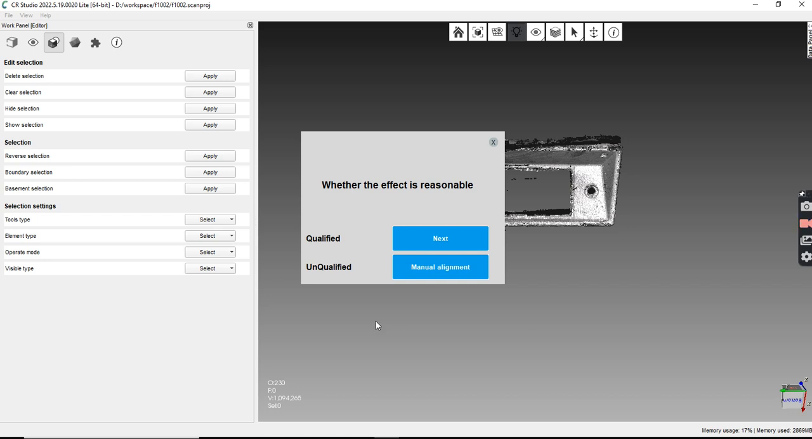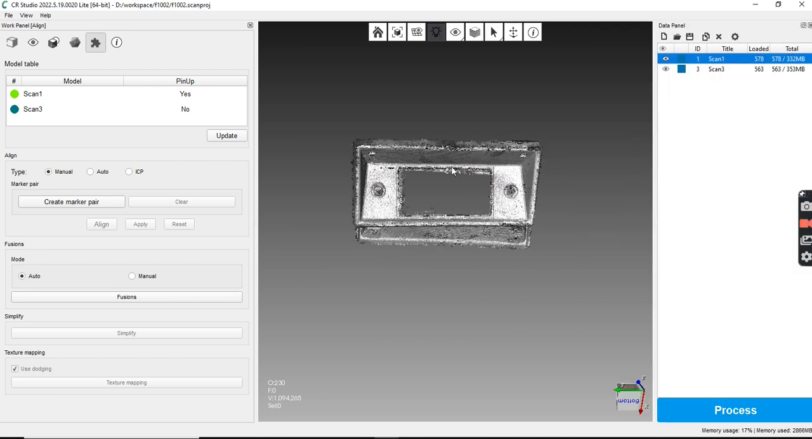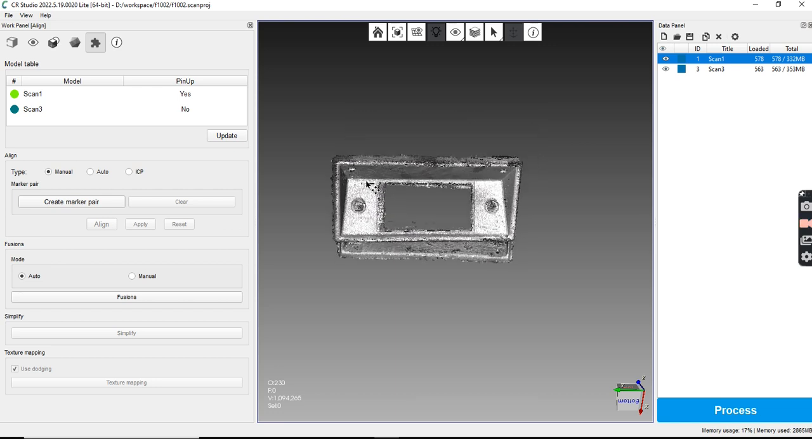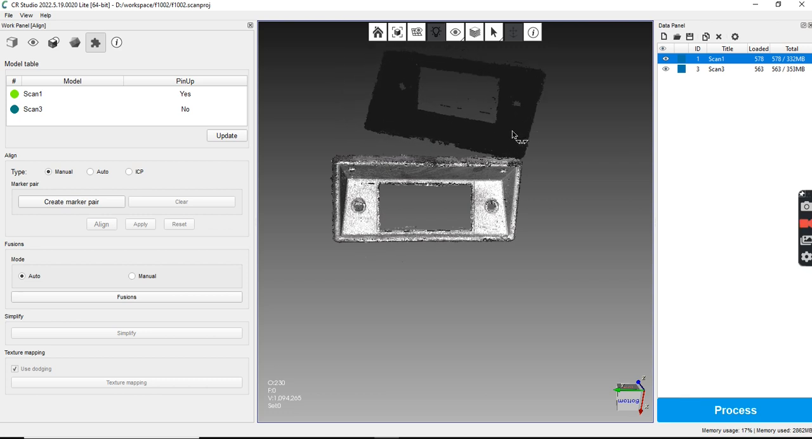Apologize, my earbud fell out. Manual alignment. Exit auto mode. So I'm going to take this part. Right click here. That anchors one of them. So I should be able to hit Alt and move that guy. And now I need to turn him around because this is how he goes. I need to get him.